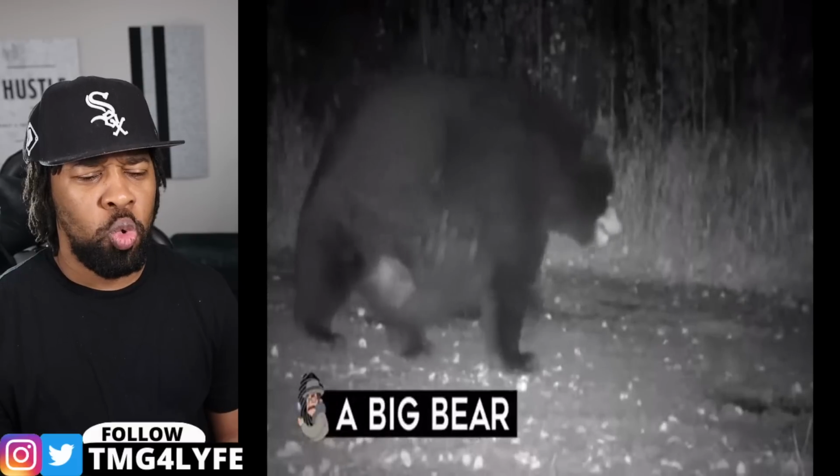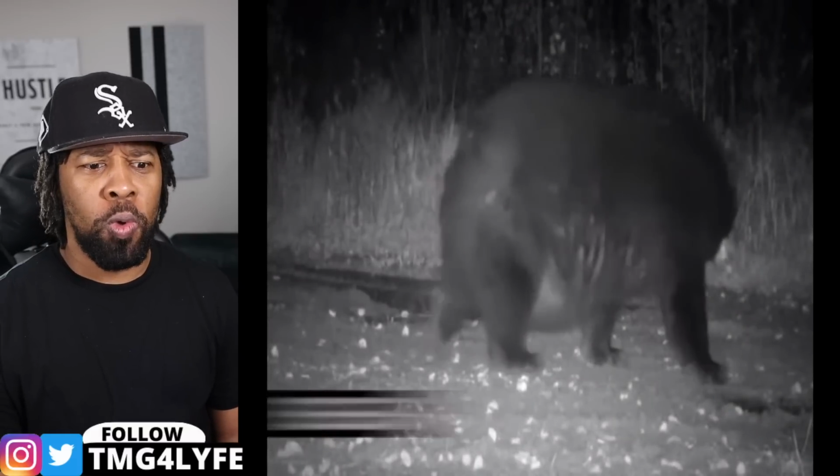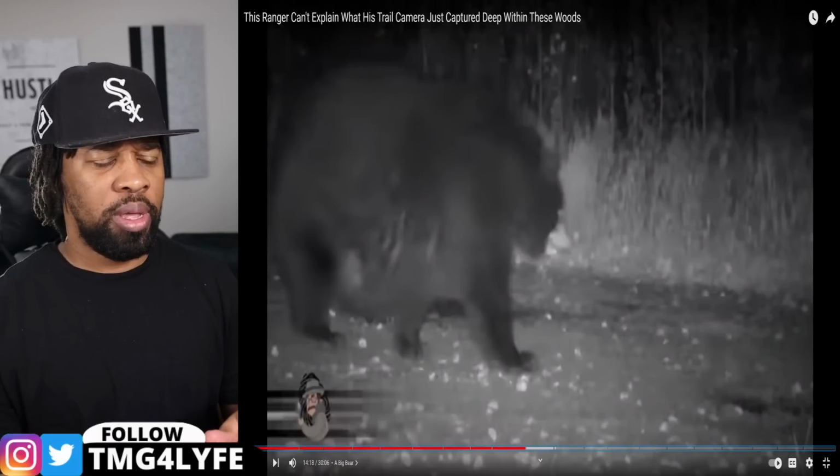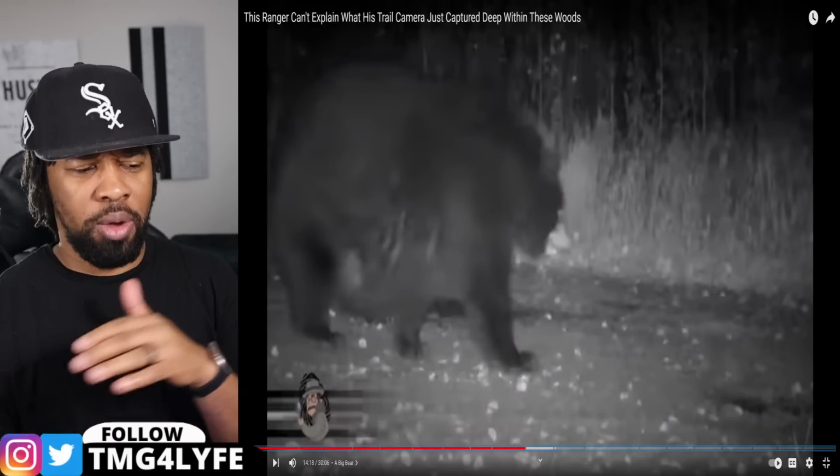A big bear. Bears are big, like really, really big. So now that one looked pregnant. Now there's big and then there's pregnant. Now which one is this one?